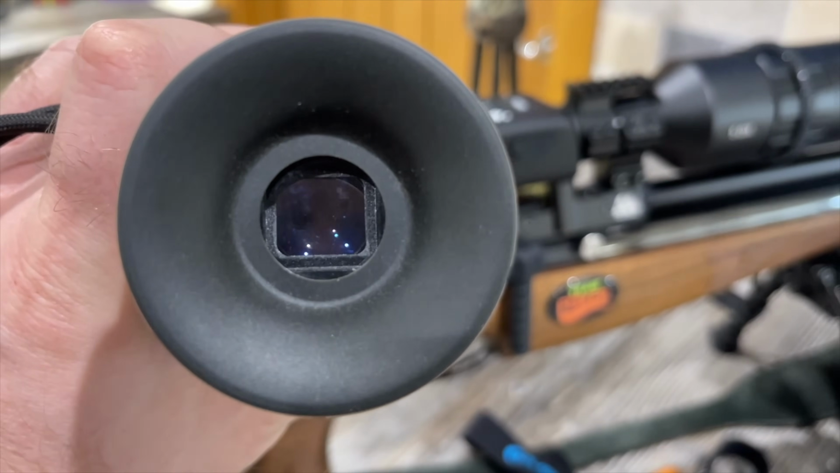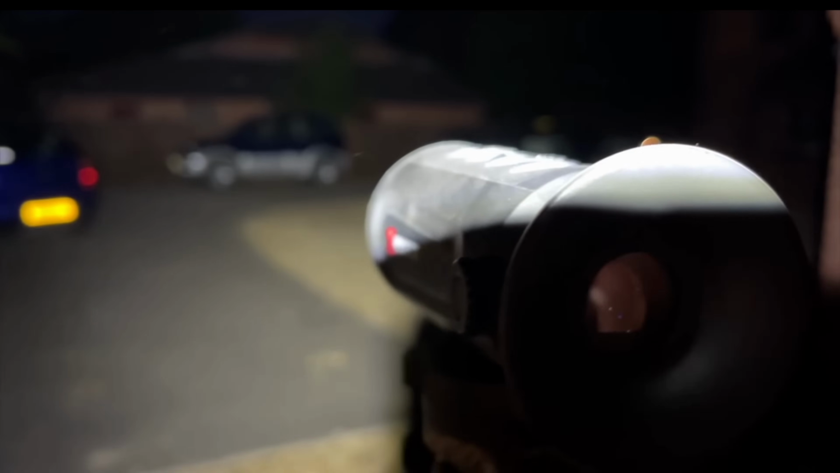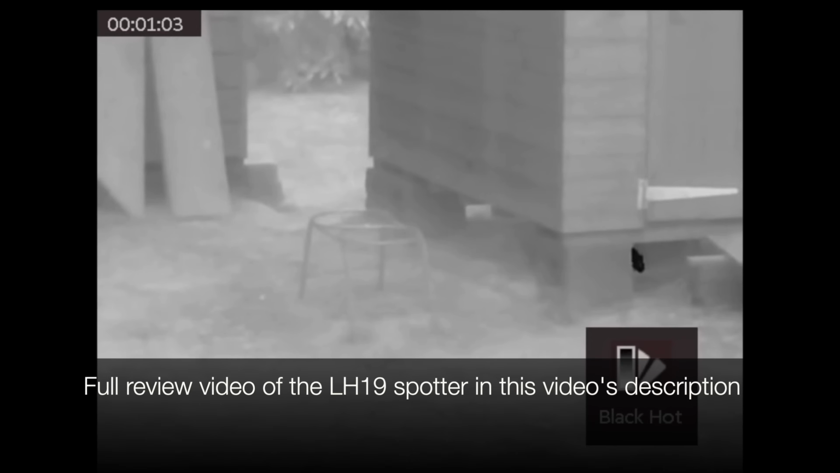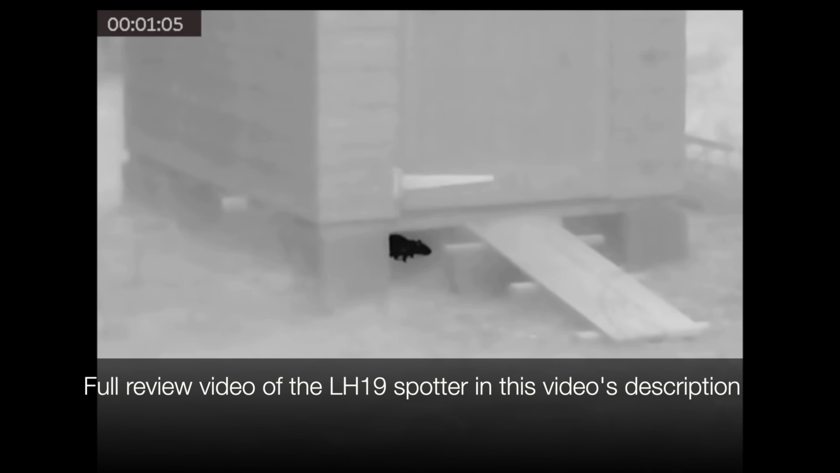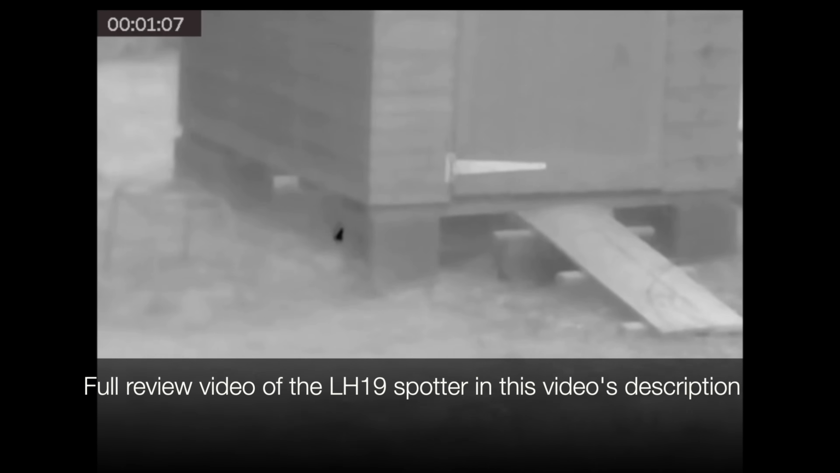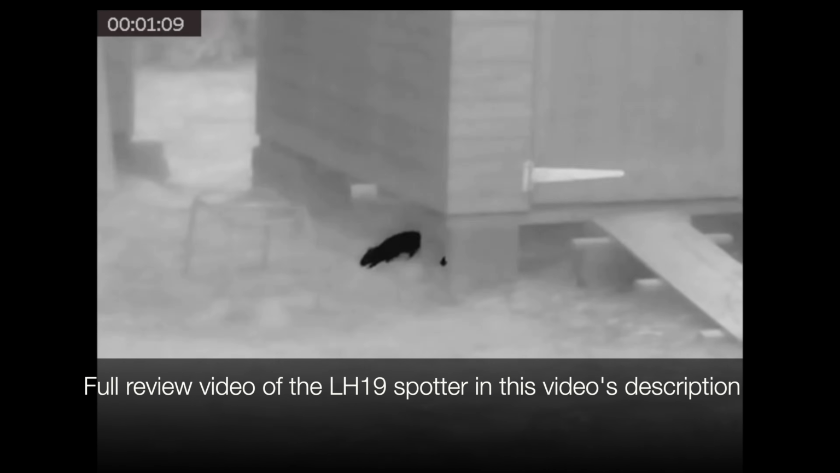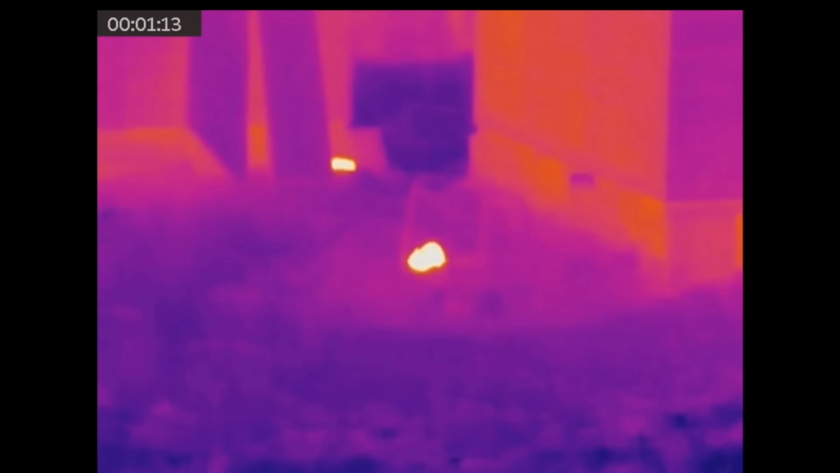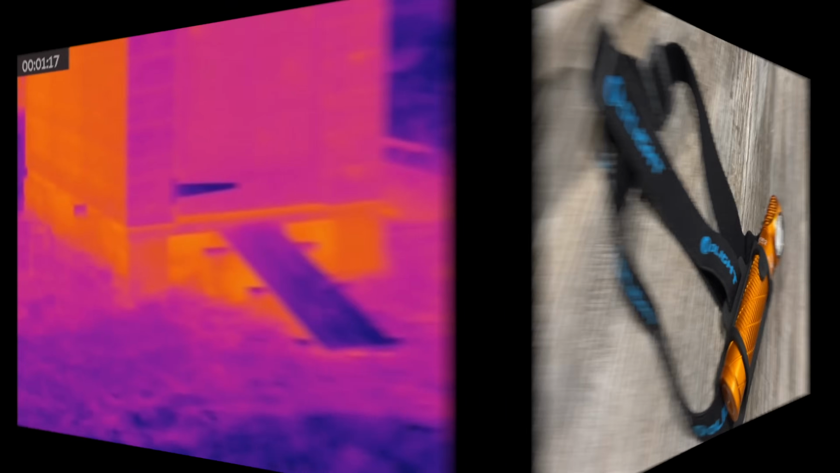And speaking of true performers, nobody can simply go back once they've been using thermal. This amazing little unit from Hike, or Hick Micro as I call it, the LH19 Pro, is a phenomenal little spotter. I actually did a more in-depth review of this. I'll put a link in this video's description where you can watch a proper review and some ratting action using this unit.